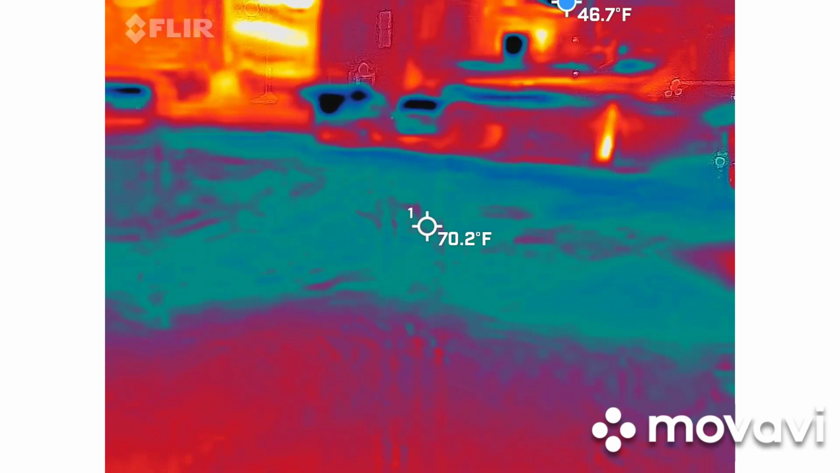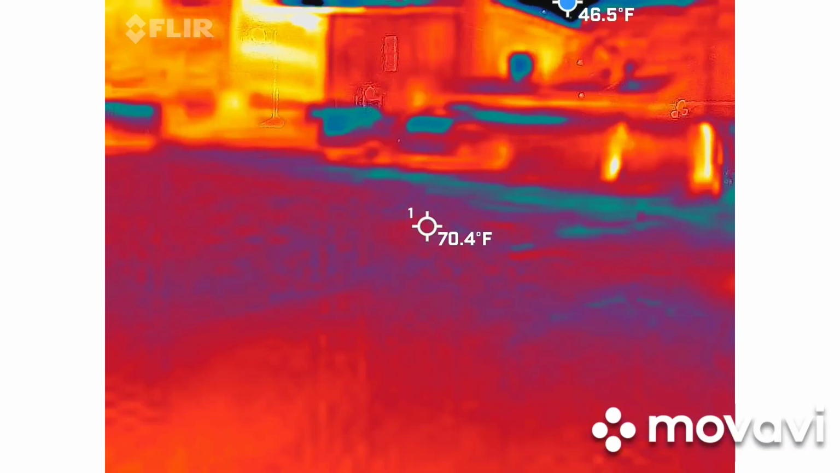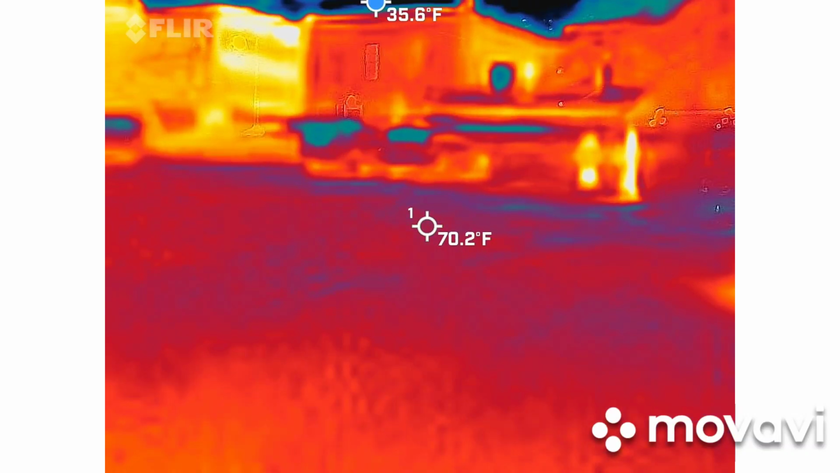See those blue and black spots? If that stuff started taking shape or moving around, you're like, oh shit, we got something. Okay. Check us out. Yep.